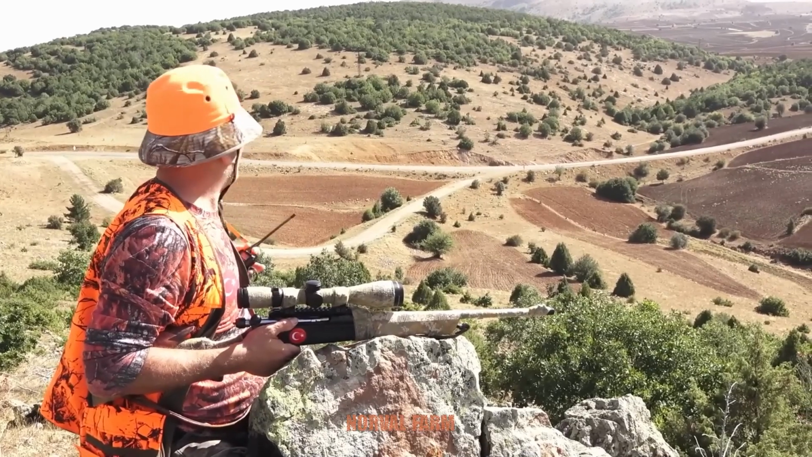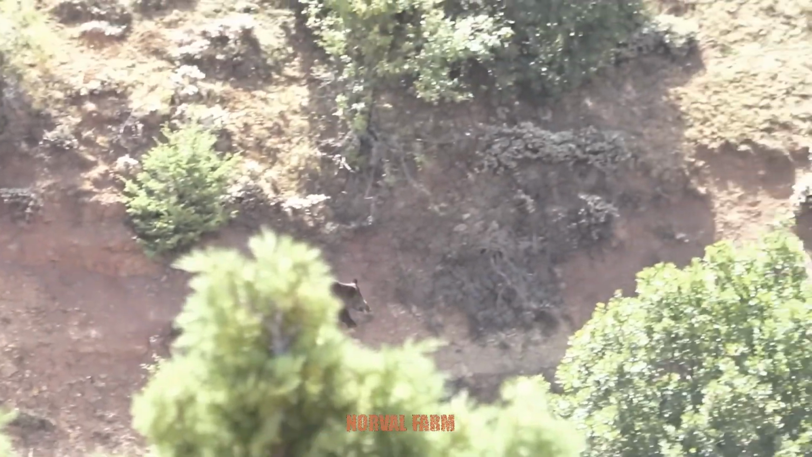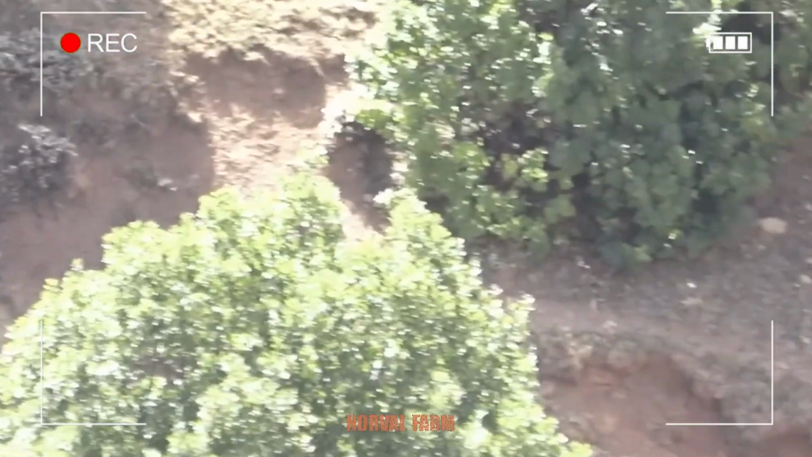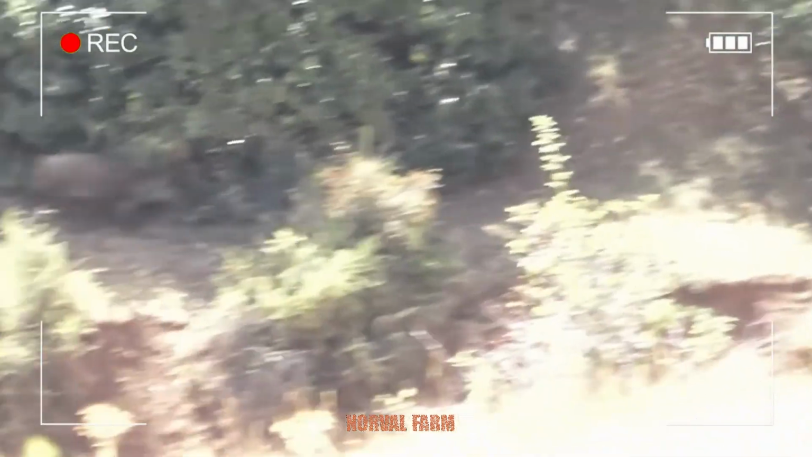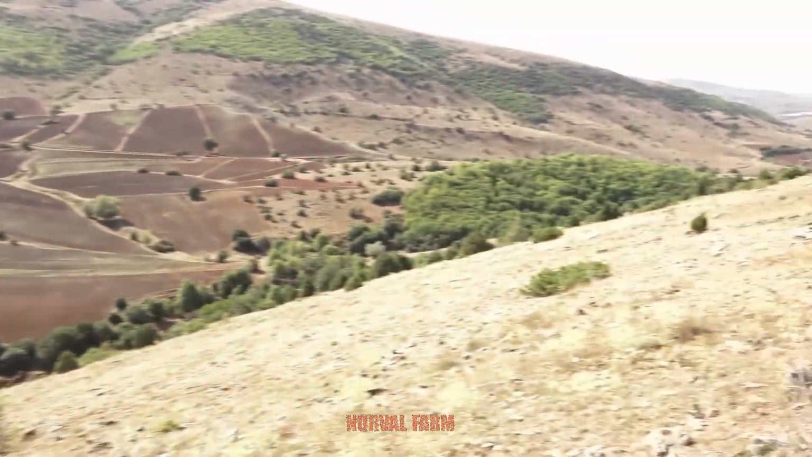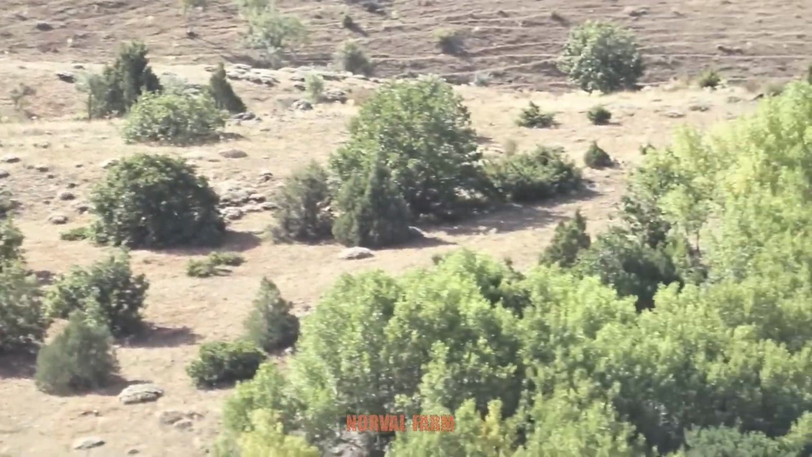I squeezed the trigger without hesitation. Gunfire echoed through the hills, breaking the silence. Our persistence and determination finally paid off, bringing us a well-earned victory.